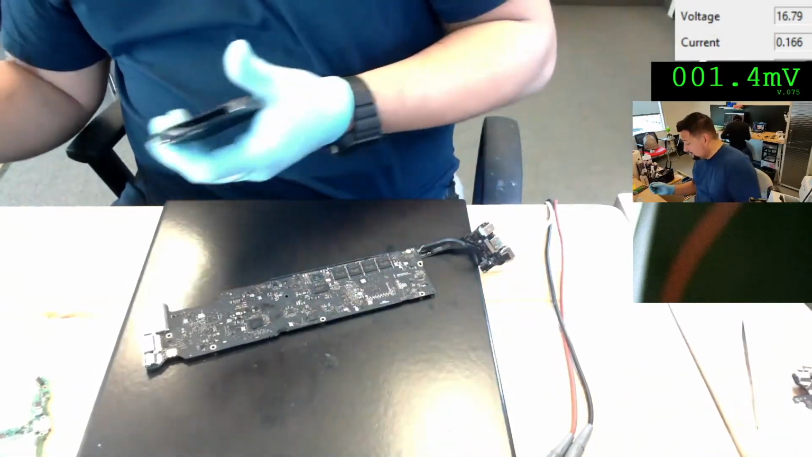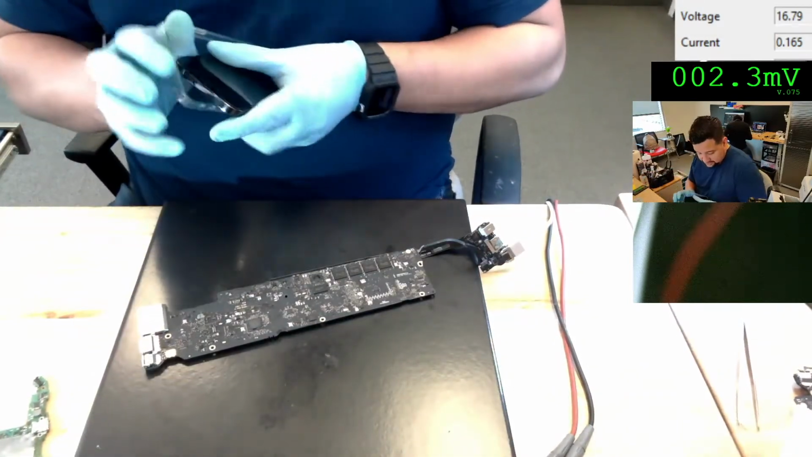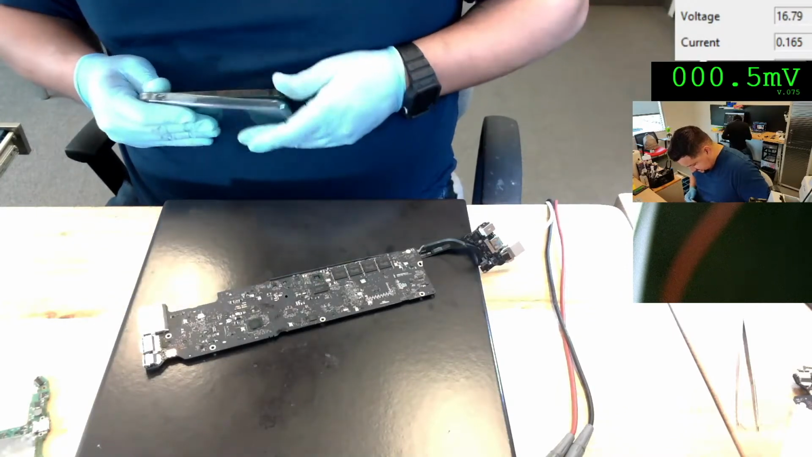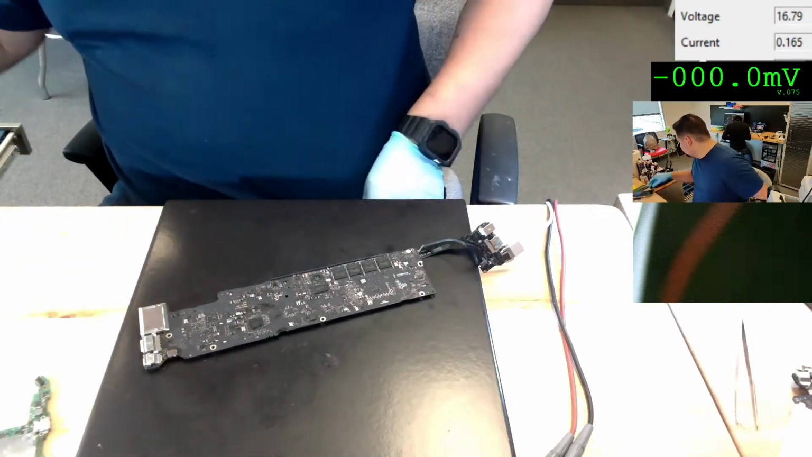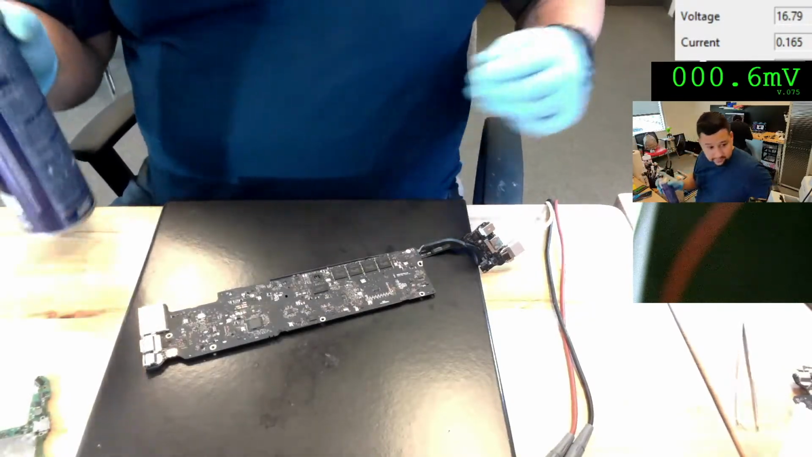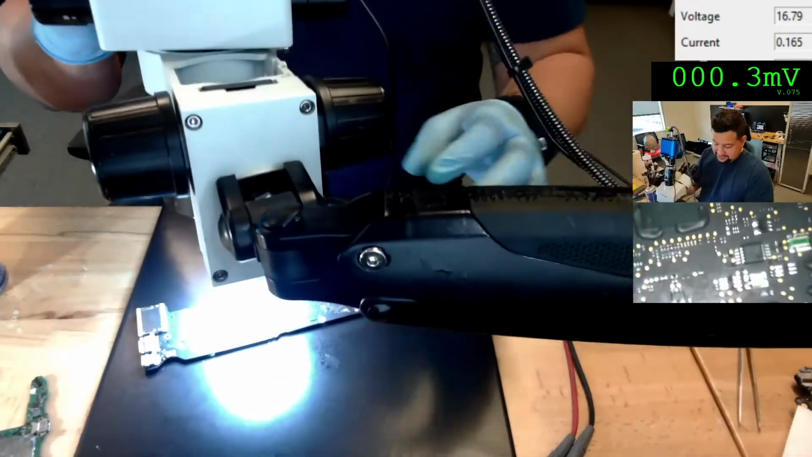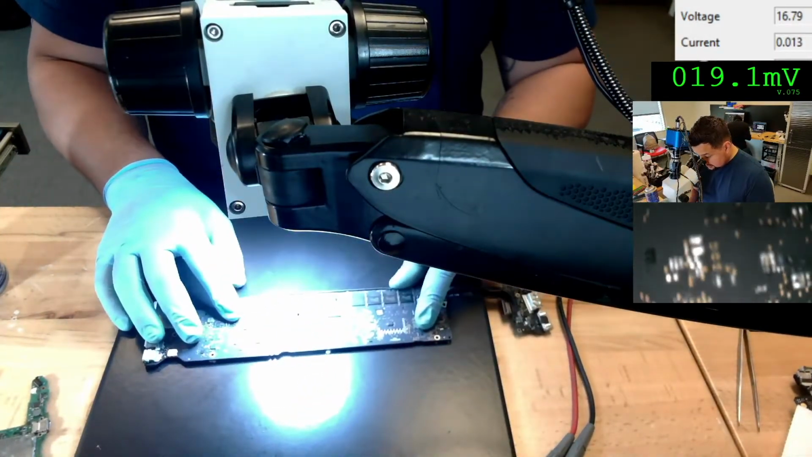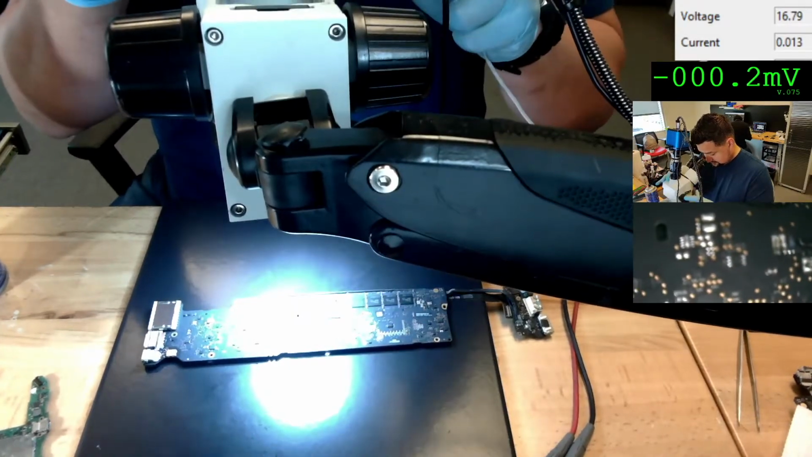Now, what we're going to check is why. Just to be 100% sure, I don't have to, but I already know what my problem is, and I'm going to show you this.